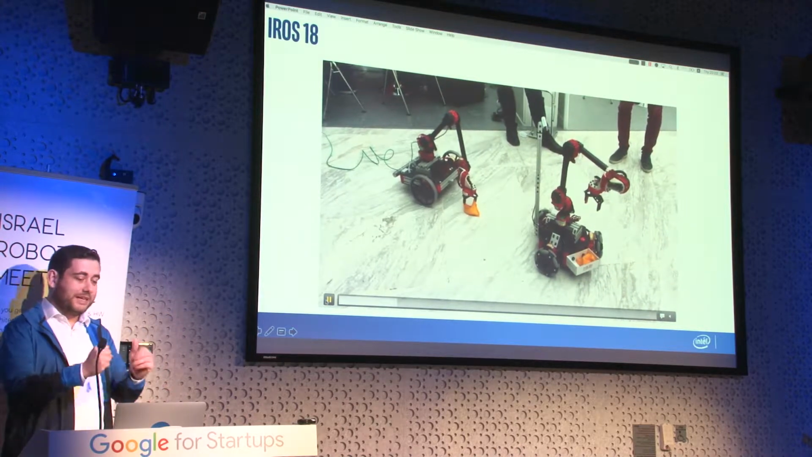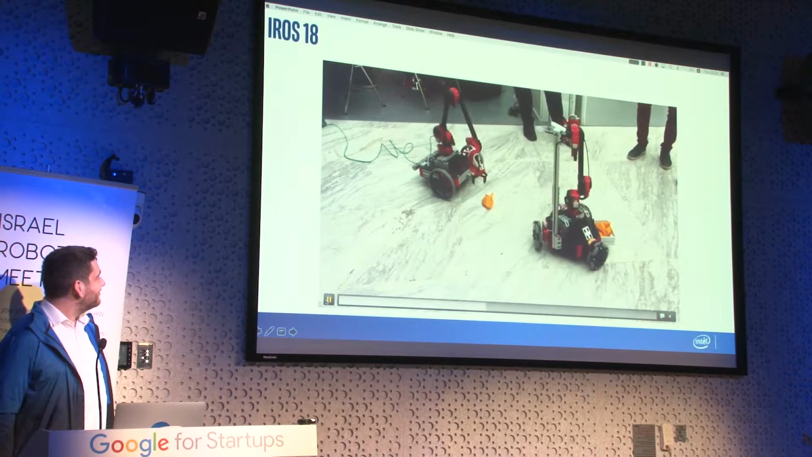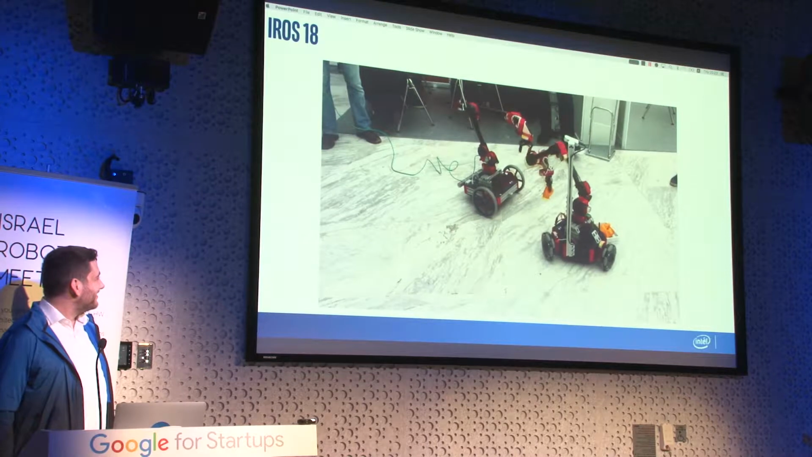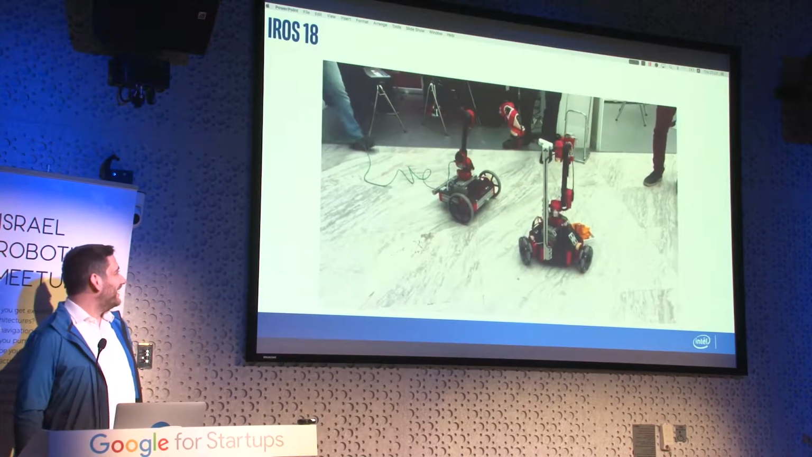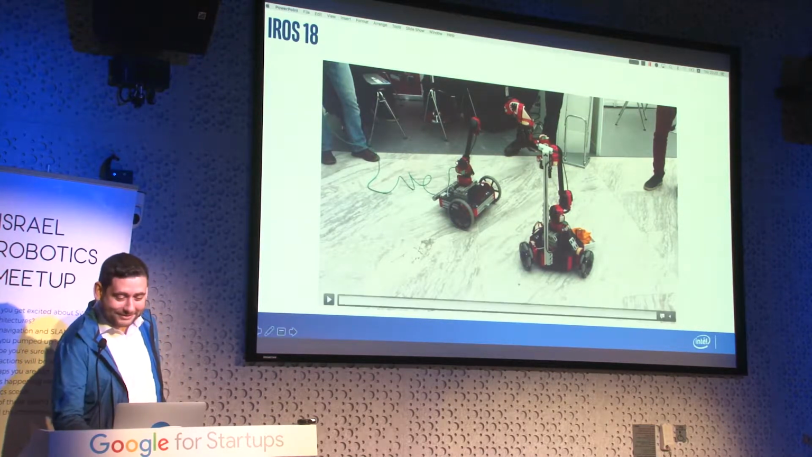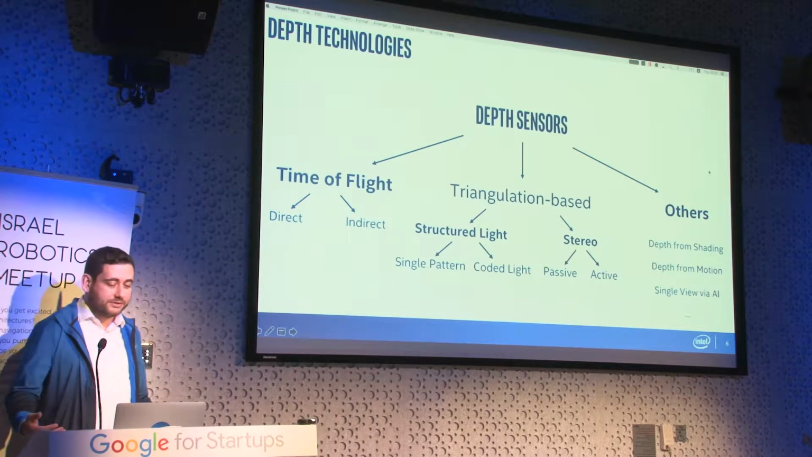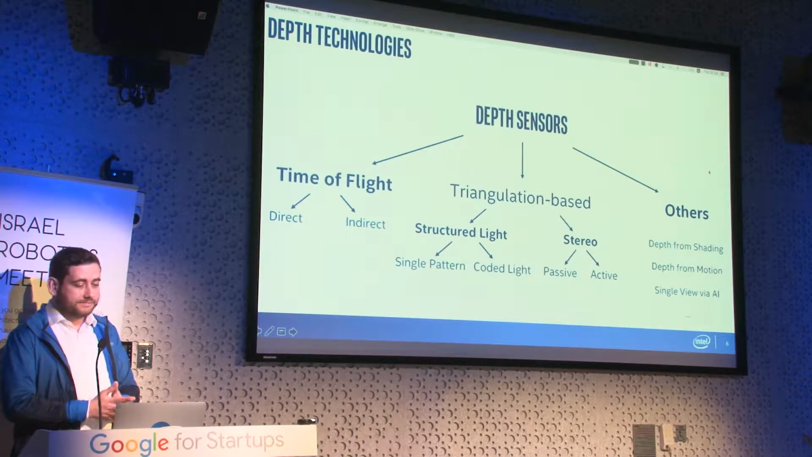And they're trying to pick up these beanie bags. So I hope I captured your appetite. With that, let's continue to the wide overview of depth sensing.